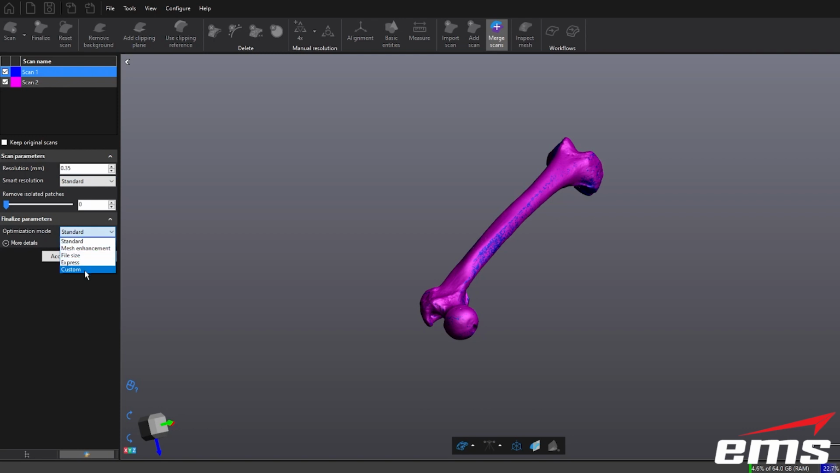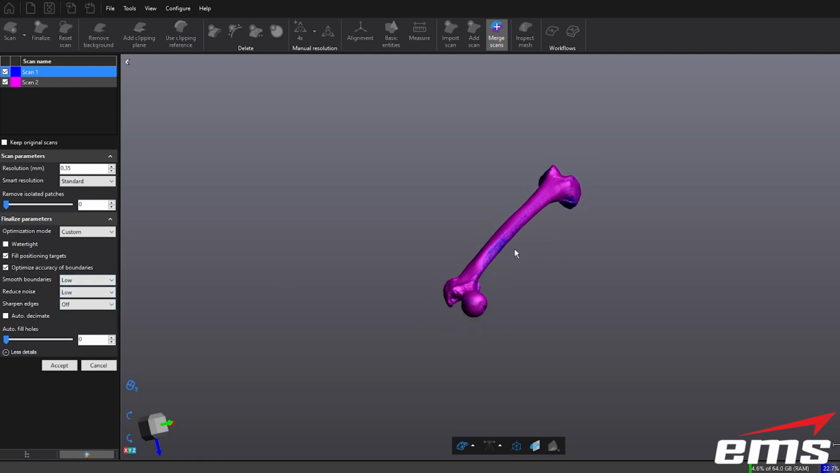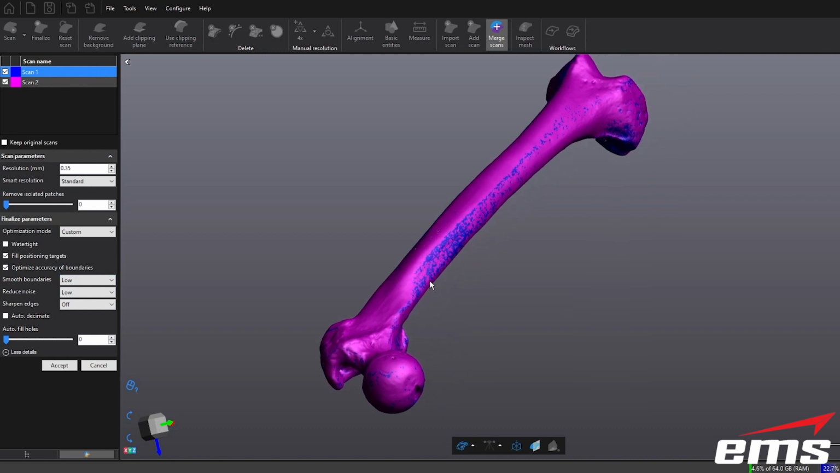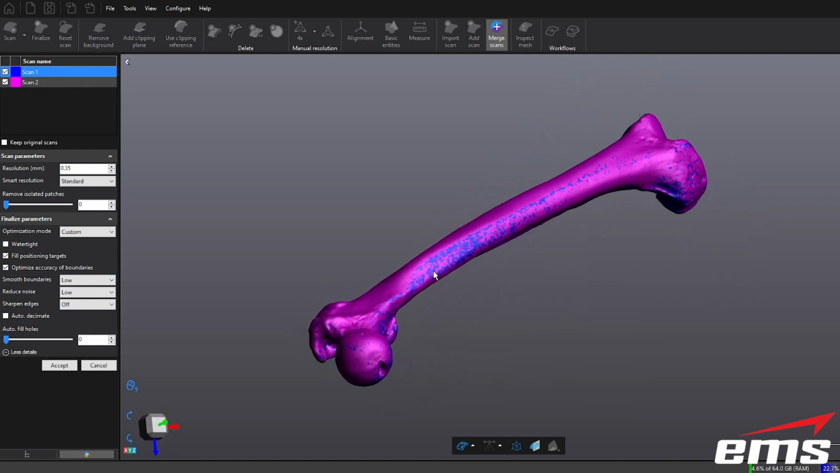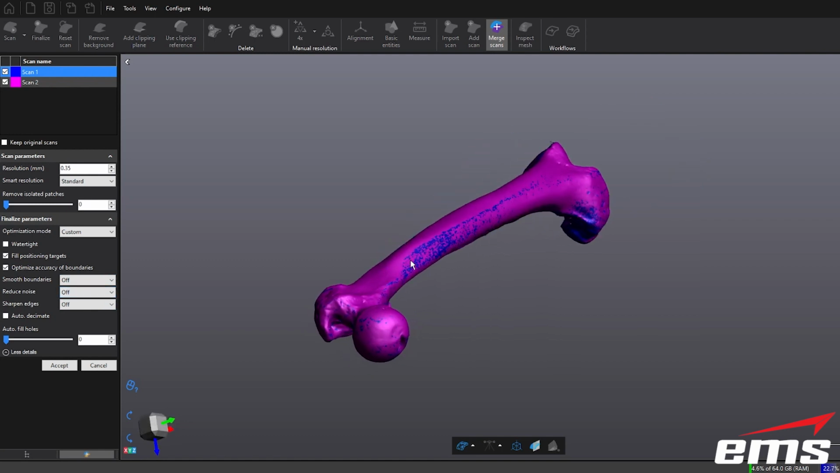Now, the other thing we can do, let me turn this on, is we can reduce noise, sharpen edges, smooth boundaries, etc. So we can do some nice post-processing here if we want, or we can turn this stuff off. Like, let's say it's a bone, it's got rough areas. Maybe I want to see that in my scan data. I can turn that smoothing off, and it'll have a more accurate finish. It'll be less smooth, but maybe that's what we want.